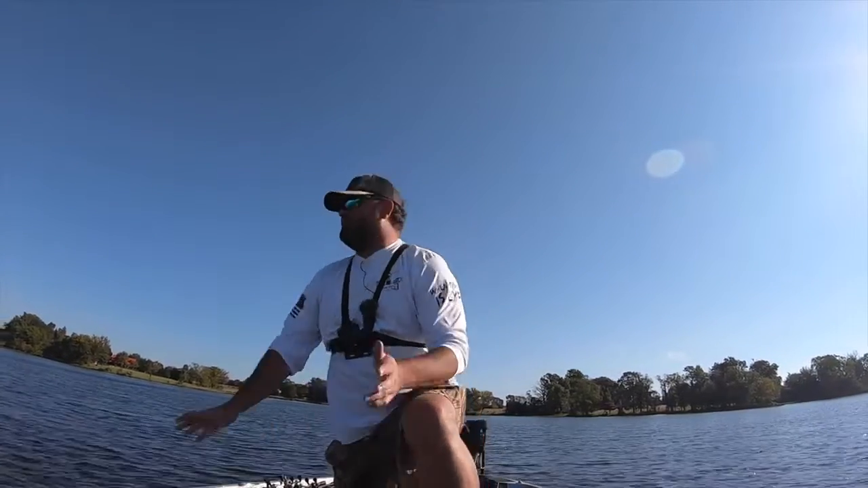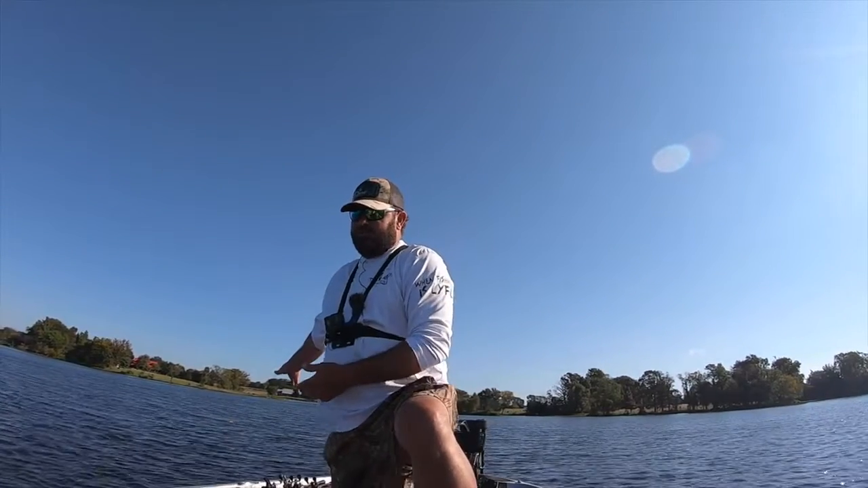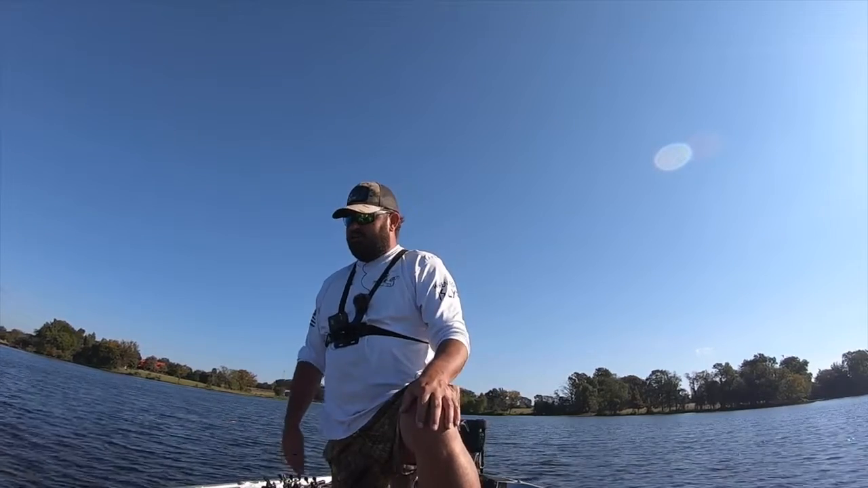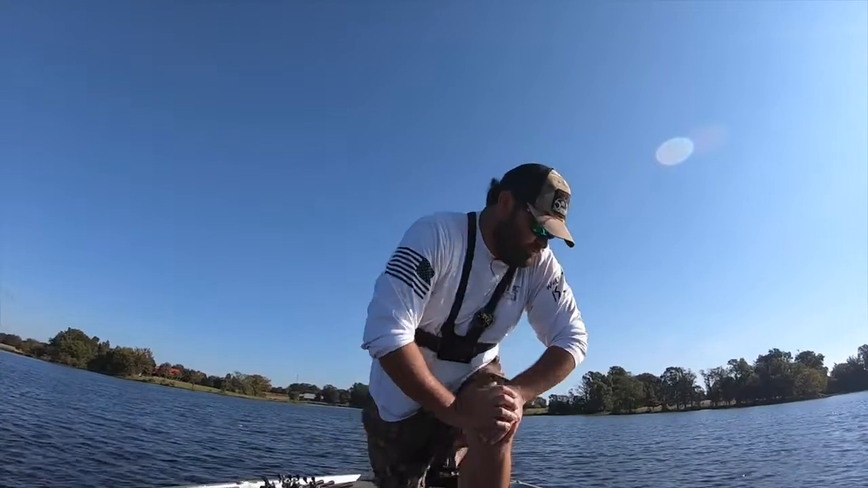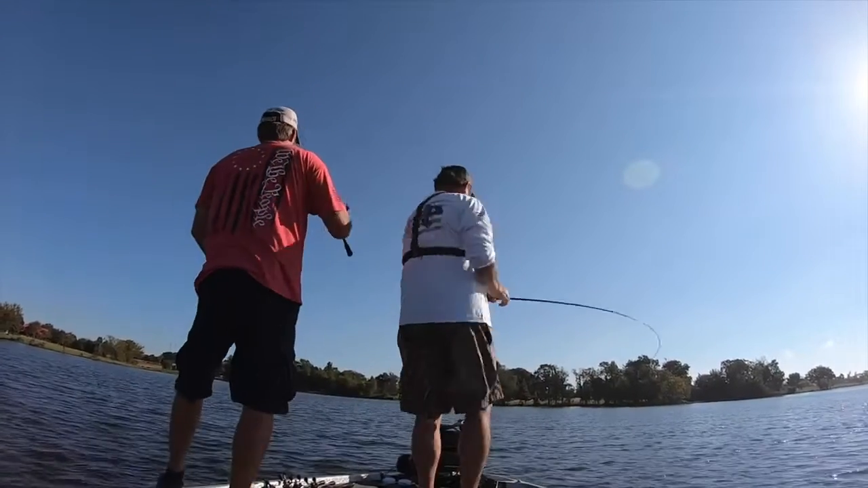100%, if we'd have come over here without that, we'd have fished this brush because we knew it was here, and left. We'd have drug a jig around for 10 or 15 minutes and bounced. Instead, now we've got a really good fish in the boat that we wouldn't have caught without that technology. It's really, really cool. There's still a bunch of them out there, right in there and there.